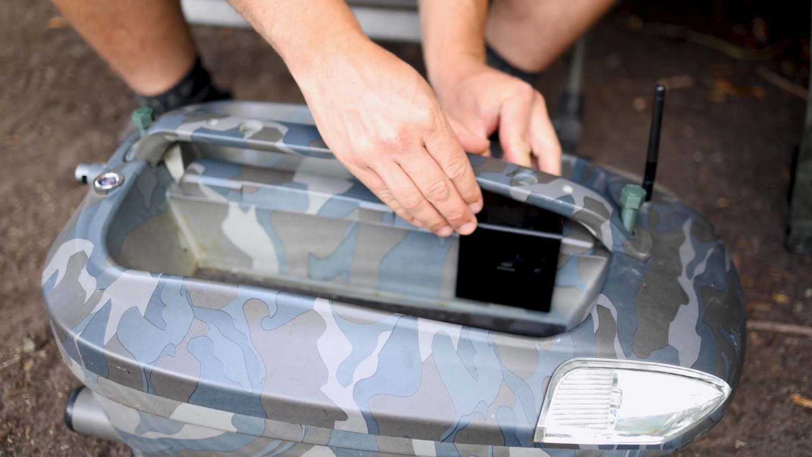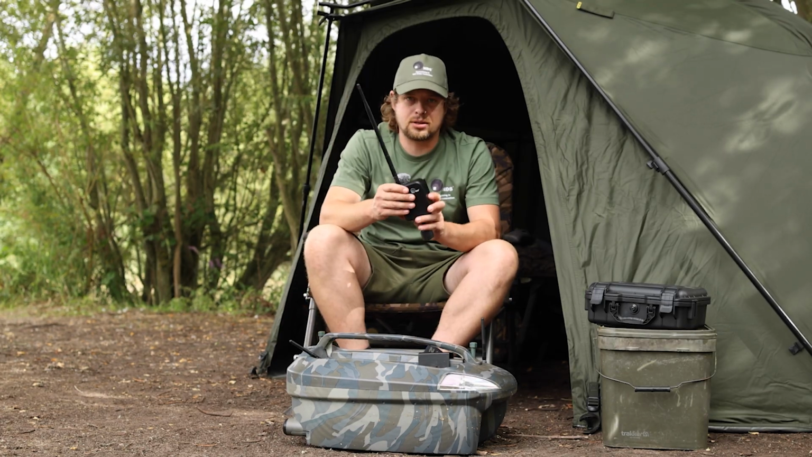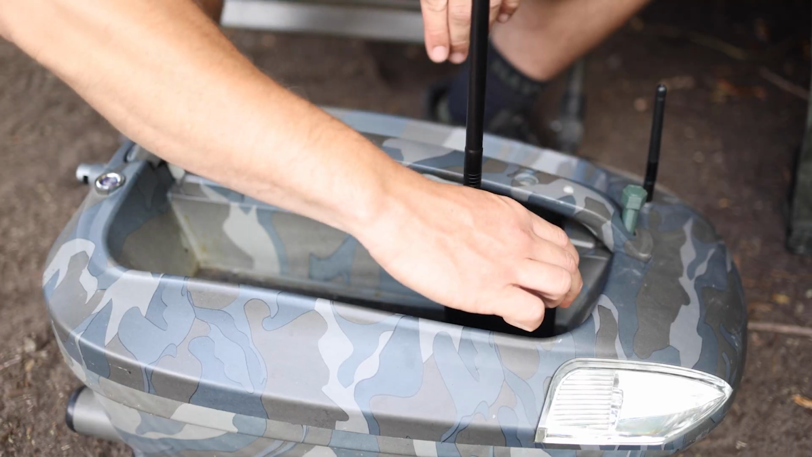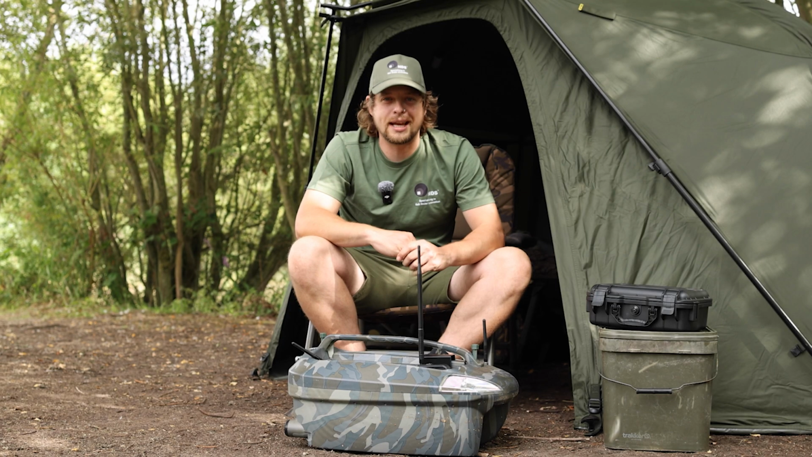I like to have the sonar right at the very front of the boat, as that's where I have fitted the cutout slot for my hopper. And then you simply slide it in there, and that is the sonar fitted. Straightforward as that.